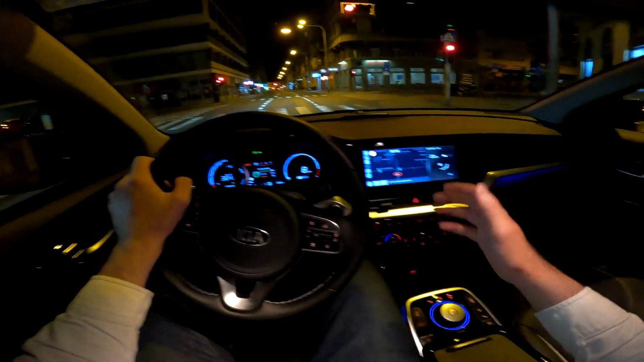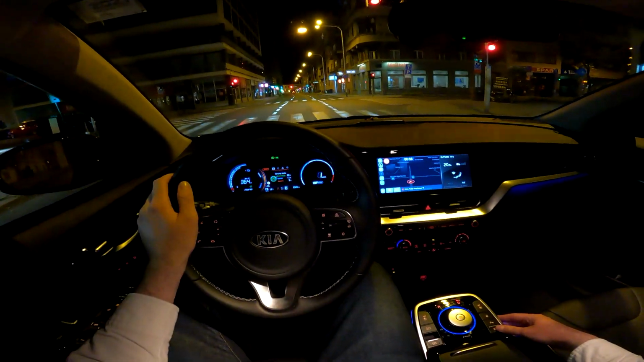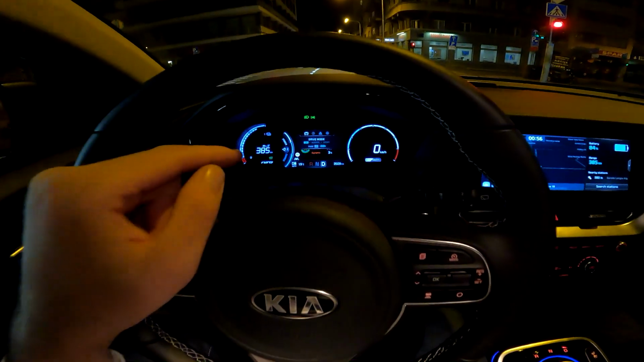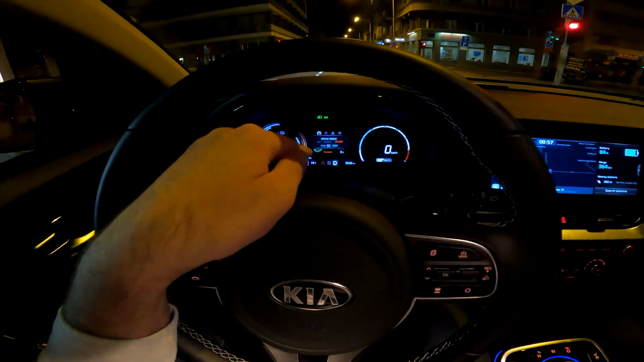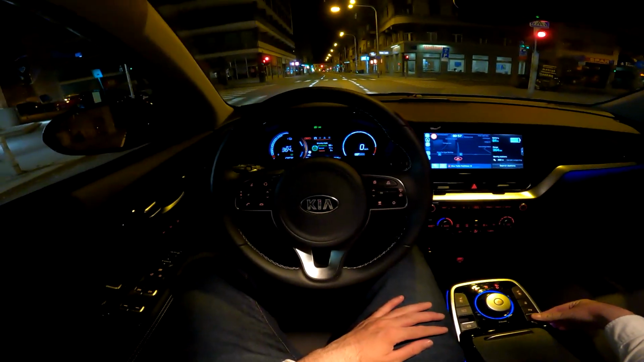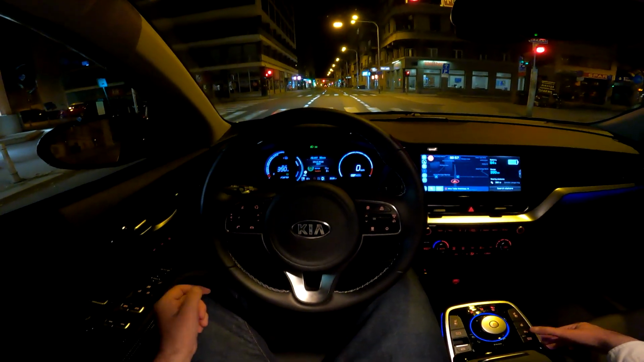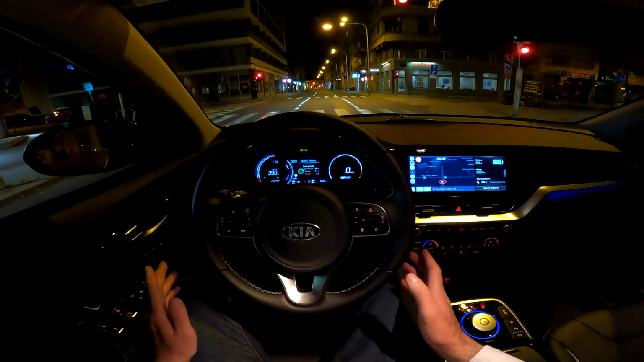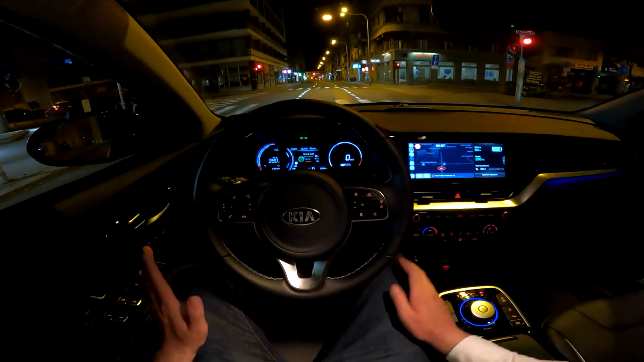But what I didn't mention, and I already told you, is that this car has 4 driving modes. So I already mentioned Eco, Normal and Sport. Now in order to access the Eco Plus, you need to hold this drive mode button. And now it is in the Eco Plus. What that means is that we entered the fully efficient mode, let's call it that.